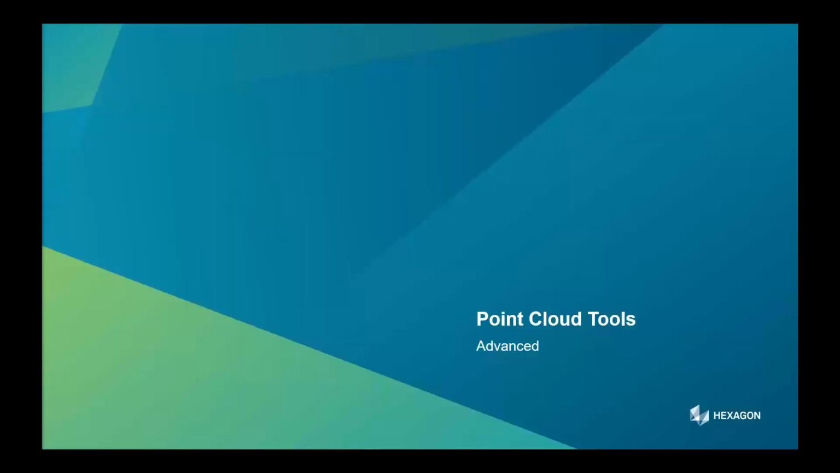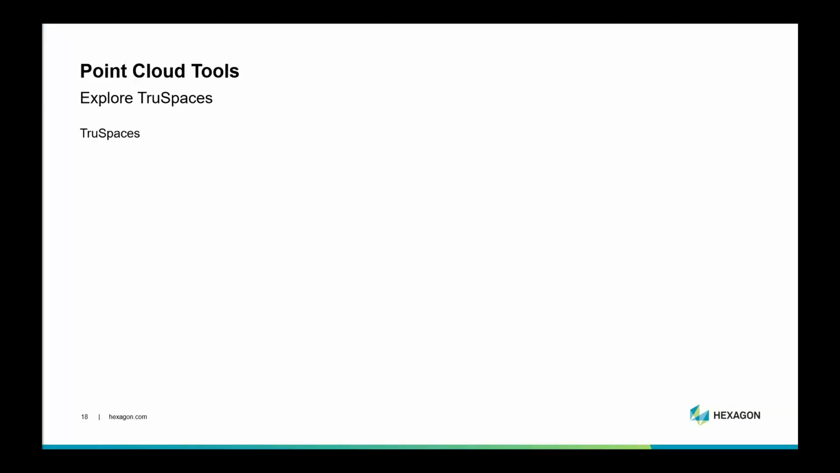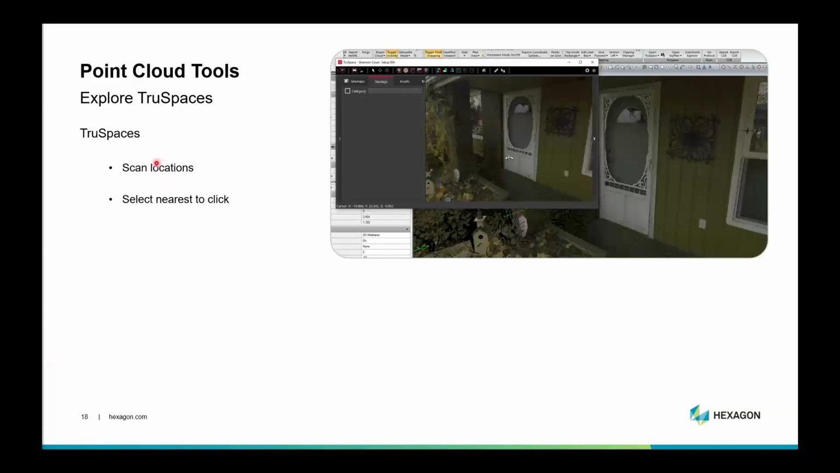I'd like to move on to a few more advanced tools now. True Spaces being one of those. This is similar to the view in Register 360 or the app that Dave was mentioning. It allows you to look at the scan locations in the project, select nearest to a click in the point cloud. So if you want to look at the scan by the front porch here, you just click on the point cloud near the porch and it pulls this up.